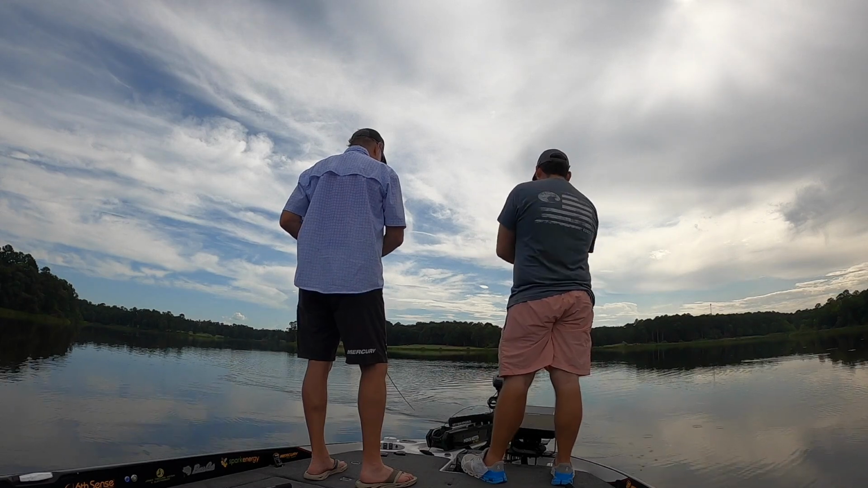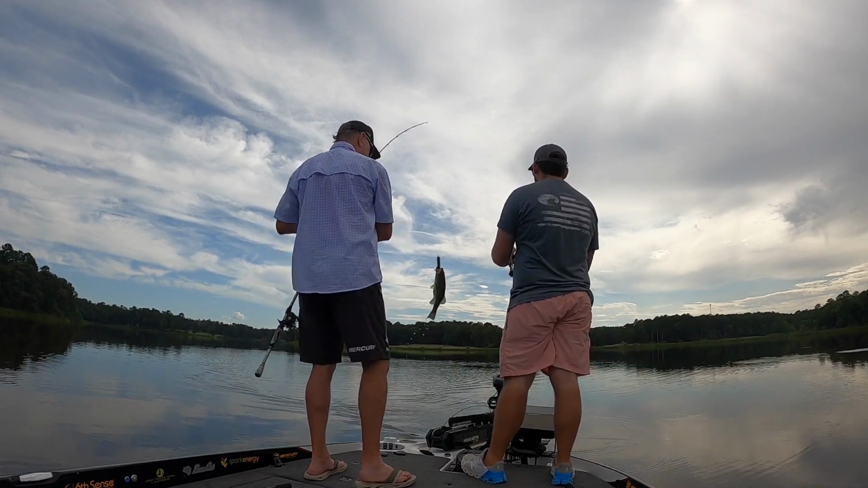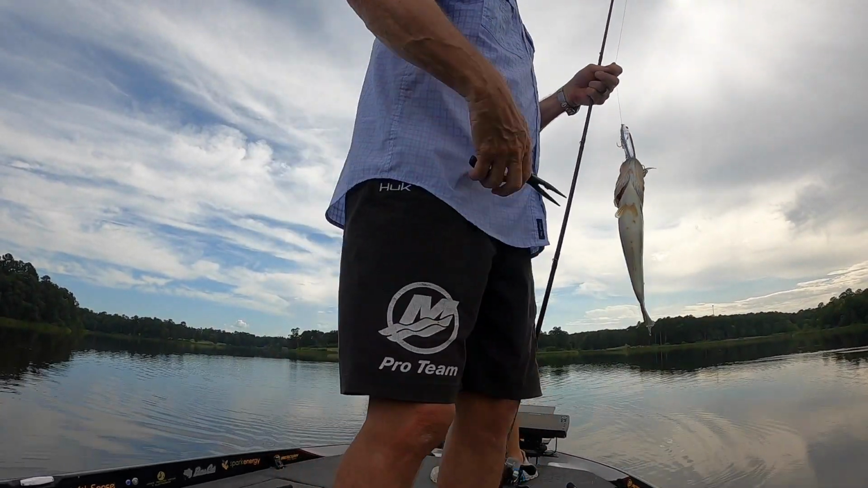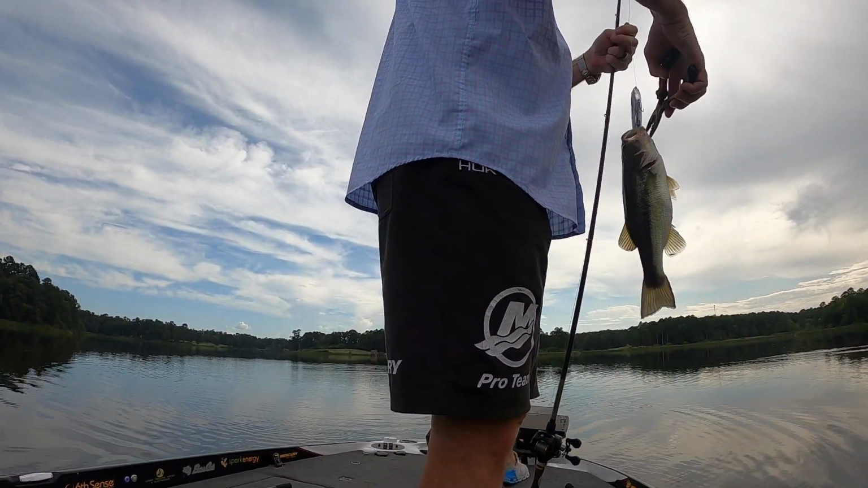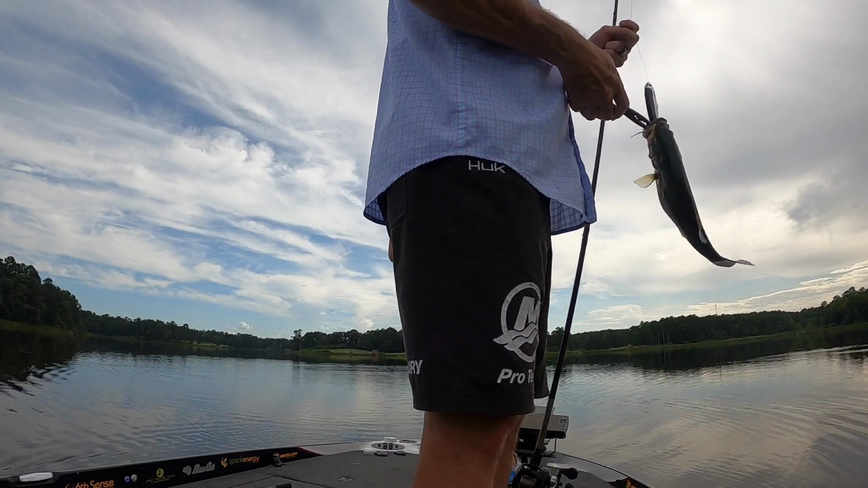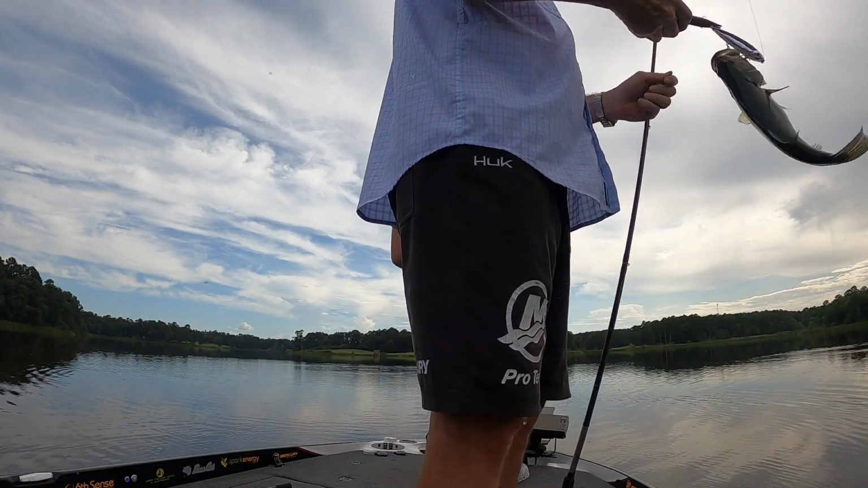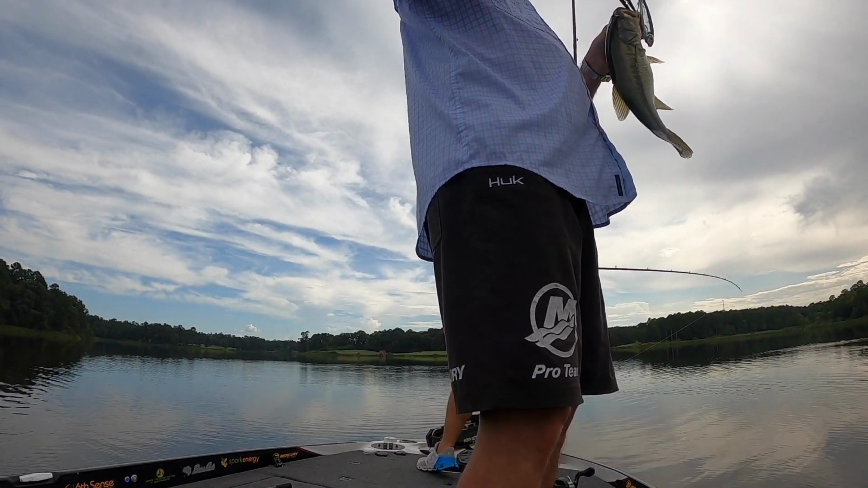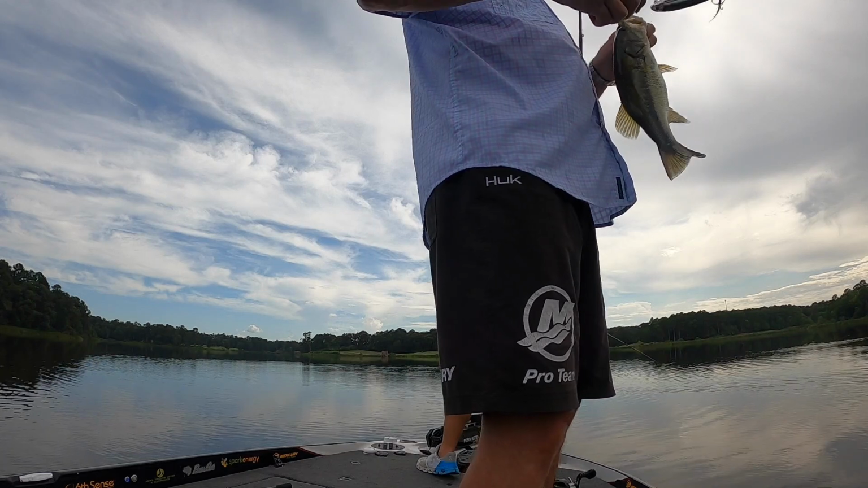Look at that. Look how he ate that bait. You think maybe he was committed? Oh, that's so much fun. Even if they're 12 inches long, that's fun. All right, you got to quit the wiggling so I can get that hook out of you. There you go.